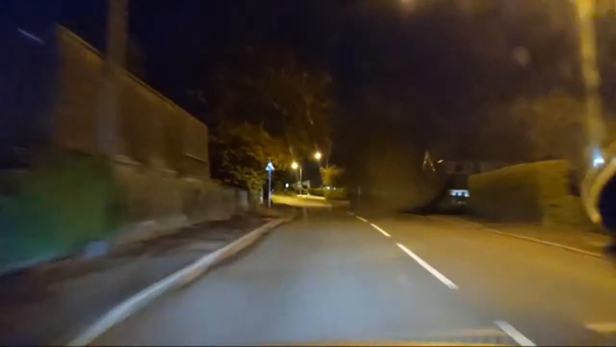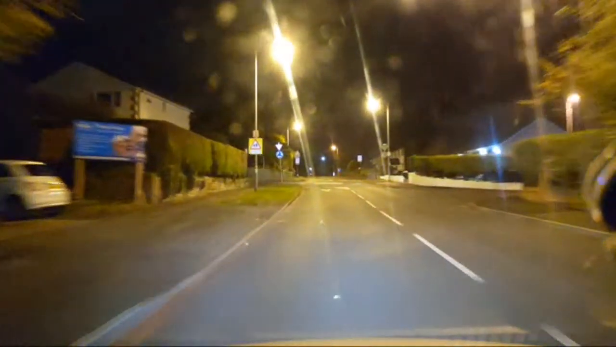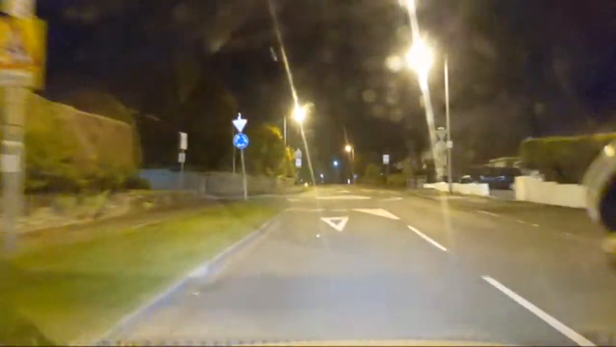So I'm doing 25, which is as much as I can do, to be fair. Oh, he's turning right anyway at this next junction, wherever that is. Here. There we go, so I didn't hold him up. That's fine, he's gone. So now in a 20 zone.